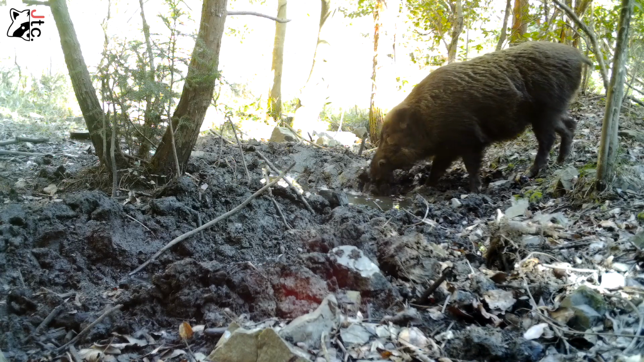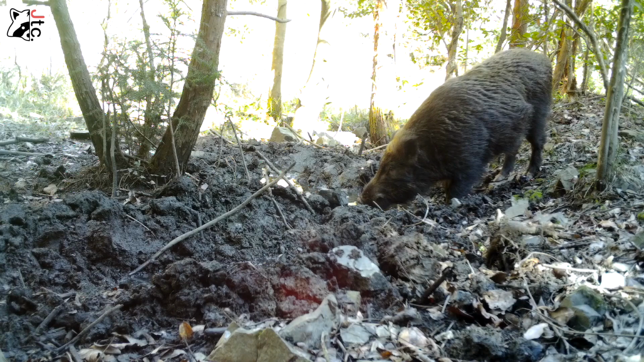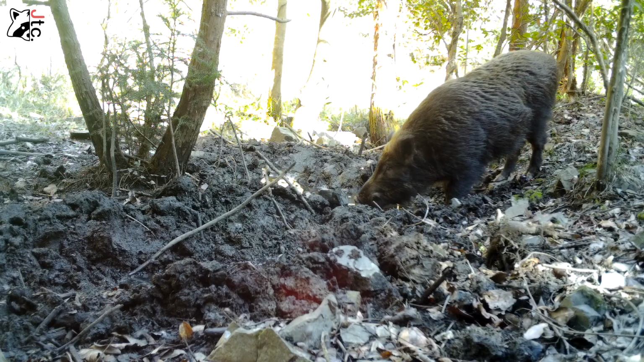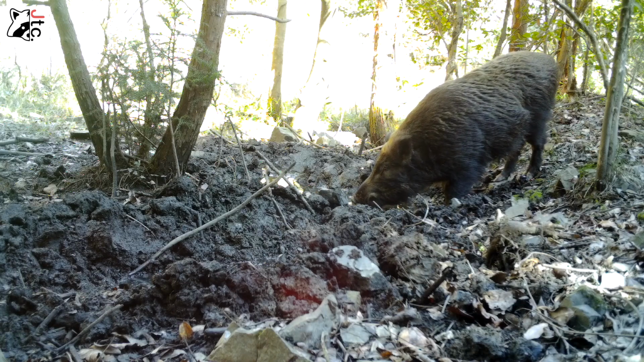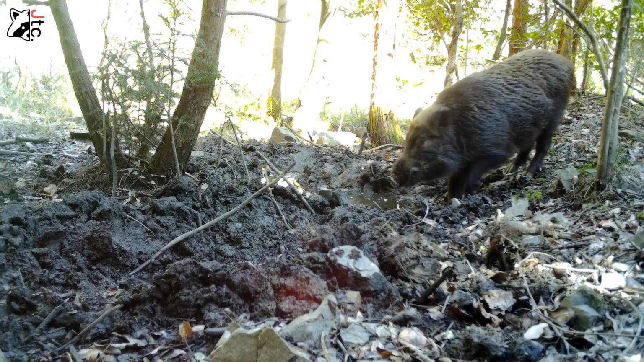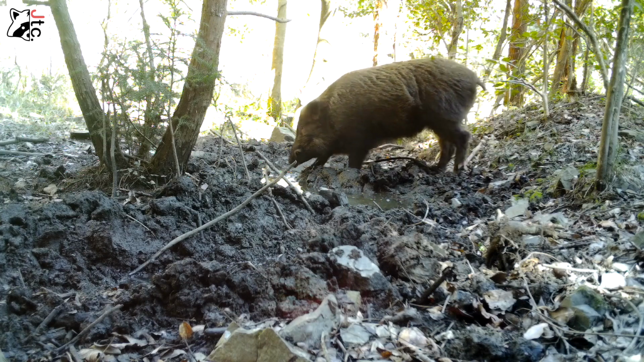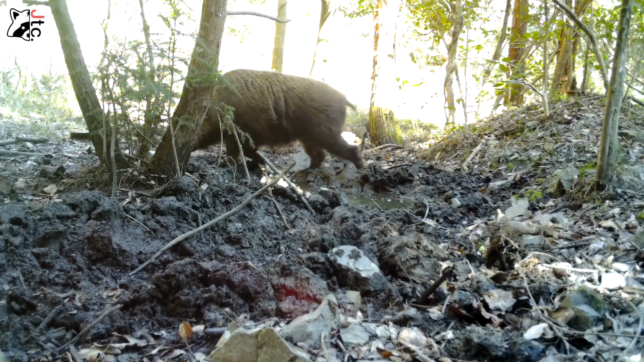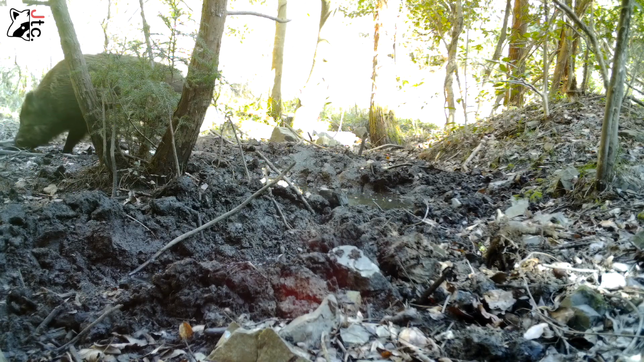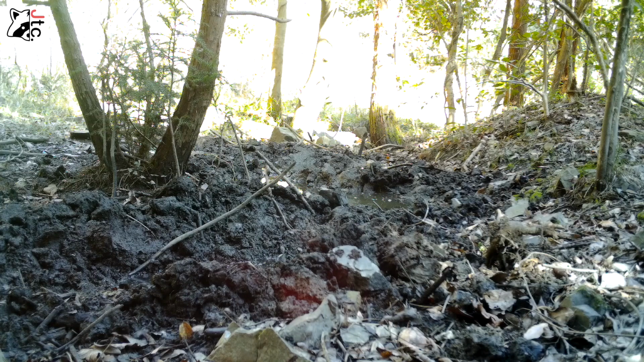Yeah, there you go. Can you see? And here it goes. It's getting a drink. Can you hear him a little bit? Yeah, get some boar slurps. He's getting a drink. So again, they use these spots for different things, getting a drink and rolling around in the mud. Birds will use a bird bath, just like I said before. So, great stuff. Nice sunny morning there.